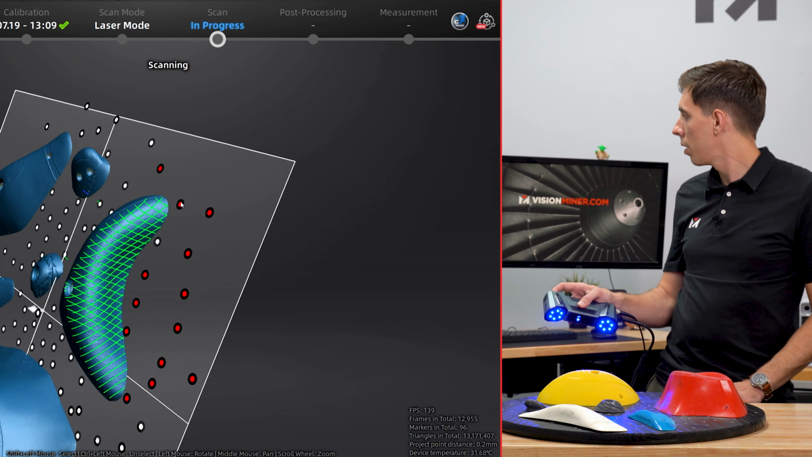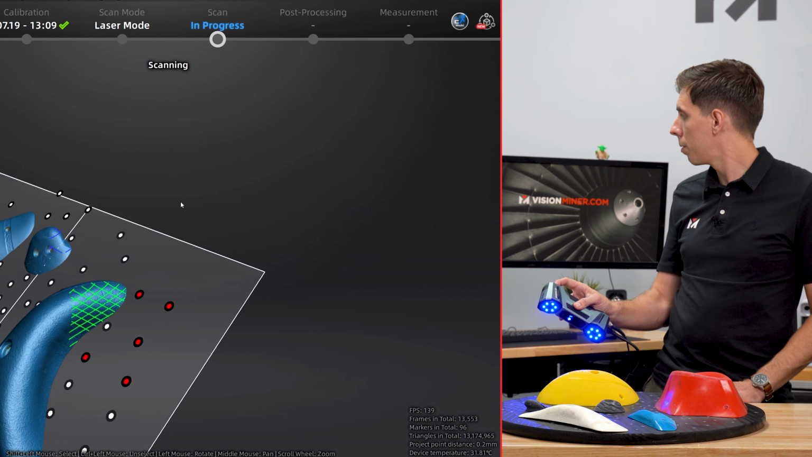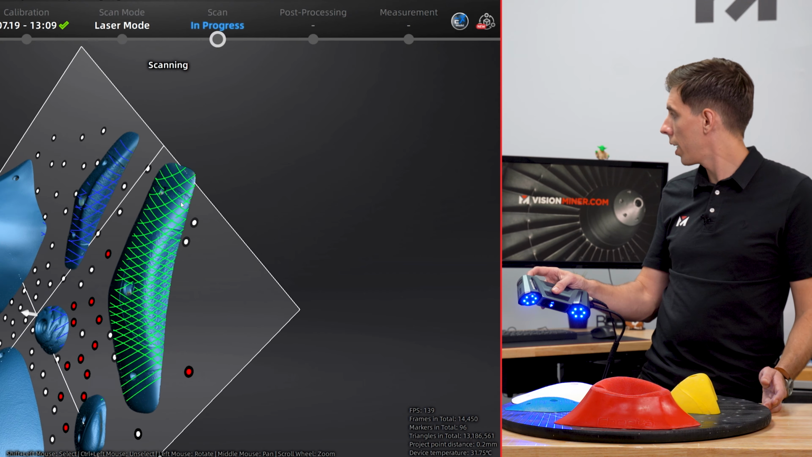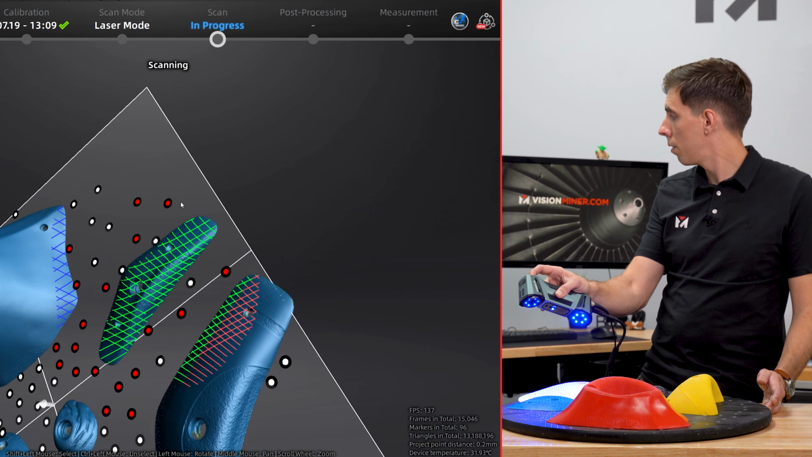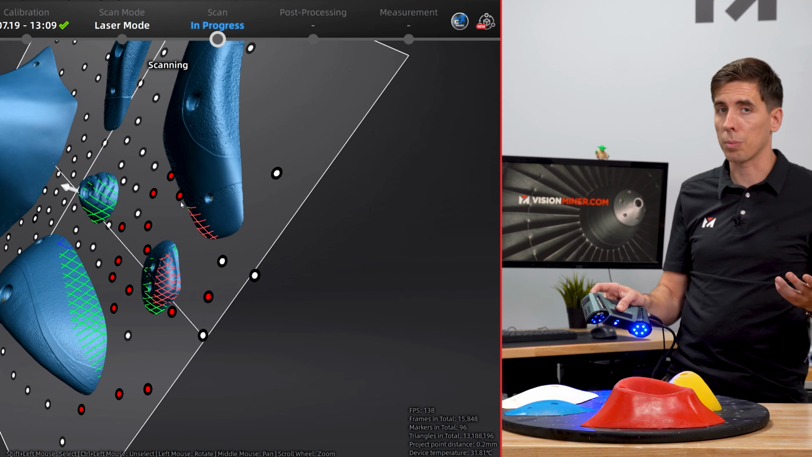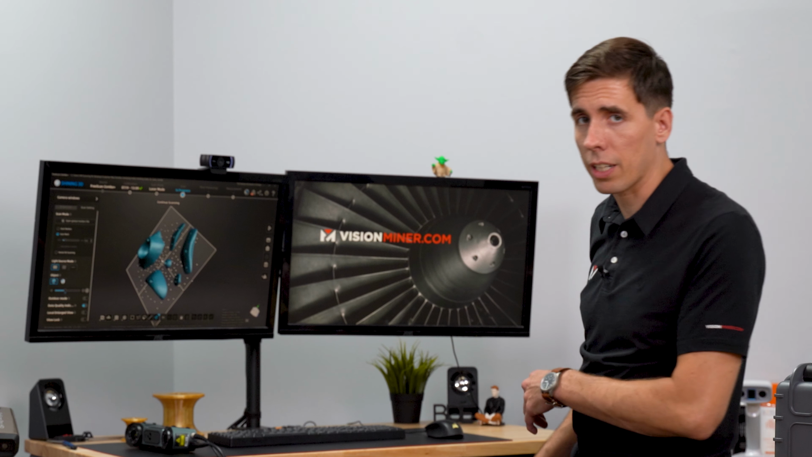Oops, without losing tracking. Beautiful. And then the white part over here, maybe a little more data, and a little bit more on that blue part. Now getting underneath the lip on this tiny little part is going to be next to impossible, so we won't even try at this orientation. Let's go ahead and pause my scan and let's see if I got everything.